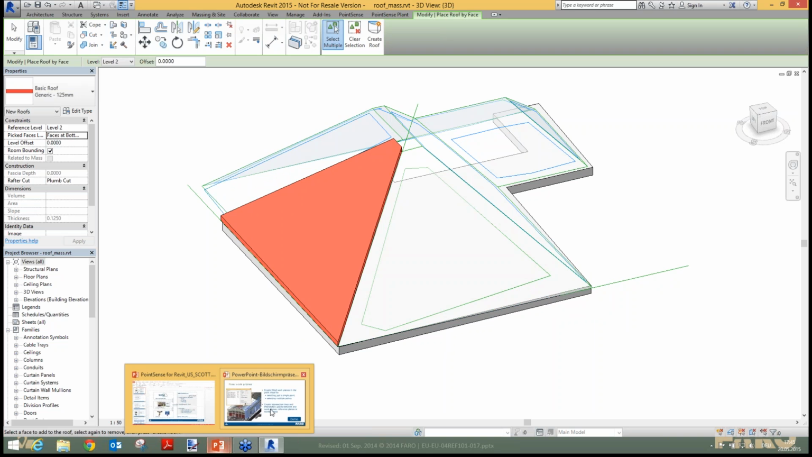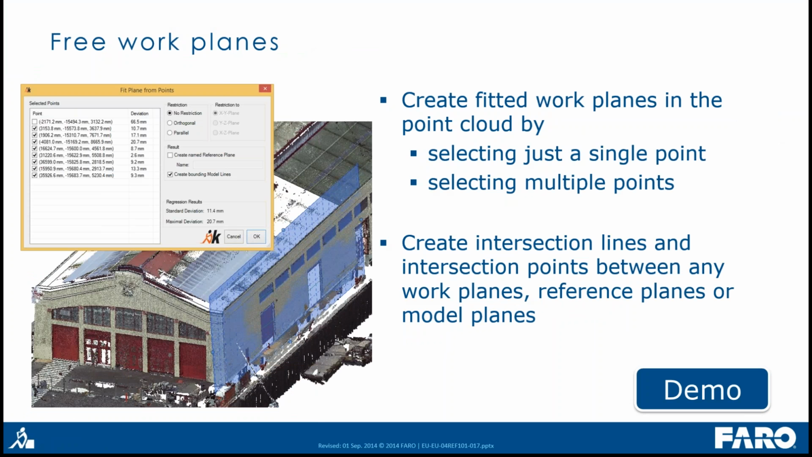All right, let's have a look at the time. We already have some minutes left.